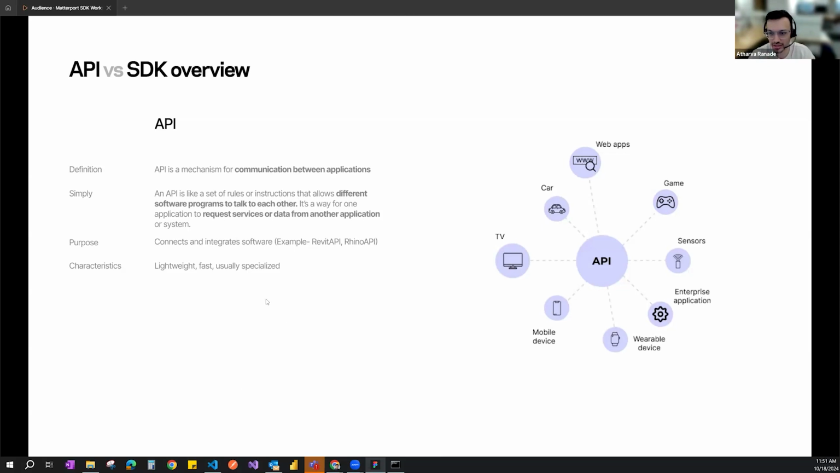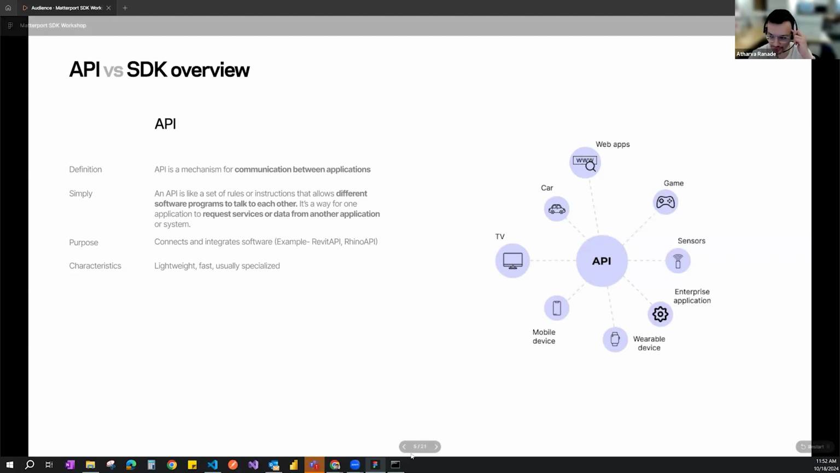The purpose of it is to integrate software between one another, and it's lightweight, fast, and usually specialized. So it's about understanding the use cases of when you would be using an API. And as this diagram shows, you would have an API that would connect all of these different programs together between one another.